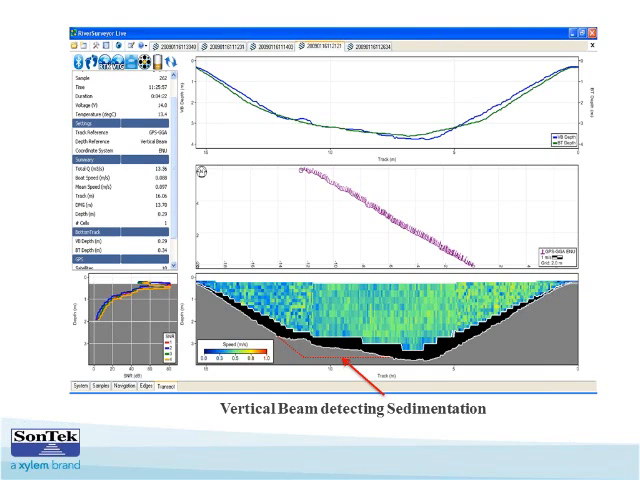Whereas here, the trapezoidal shape of the canal is very clearly seen when we are using just the vertical beam only. So yeah, Chris, another great example here of the two methods that we can use for detecting the bottom and then coming out with a more accurate discharge.